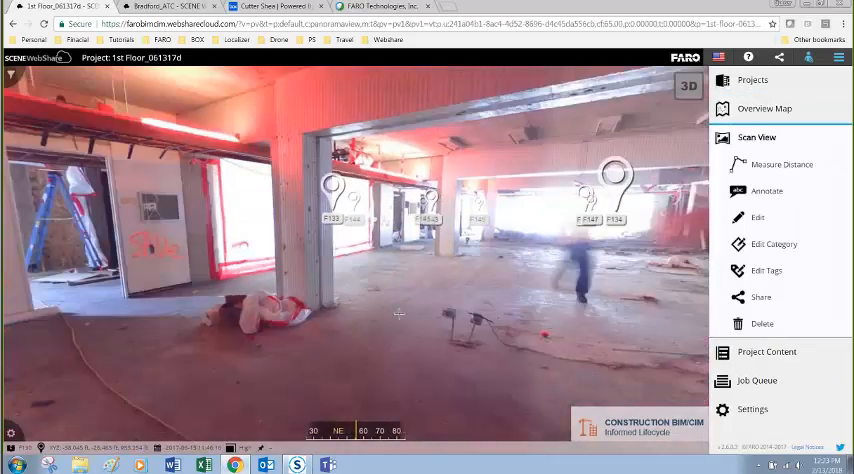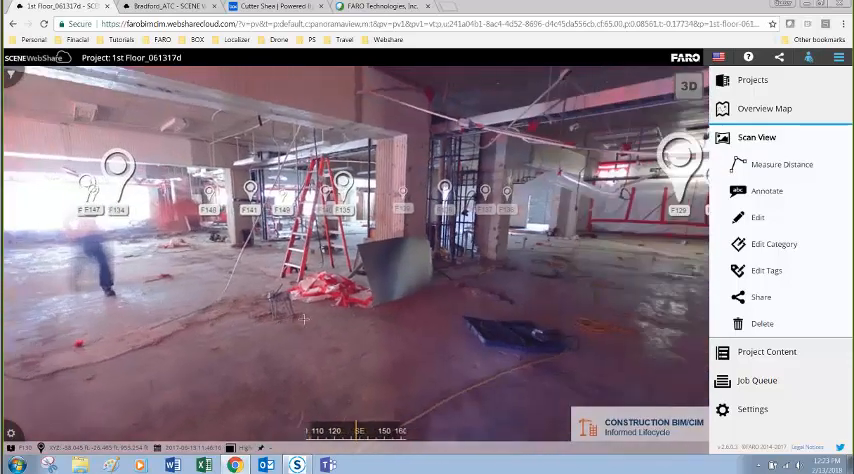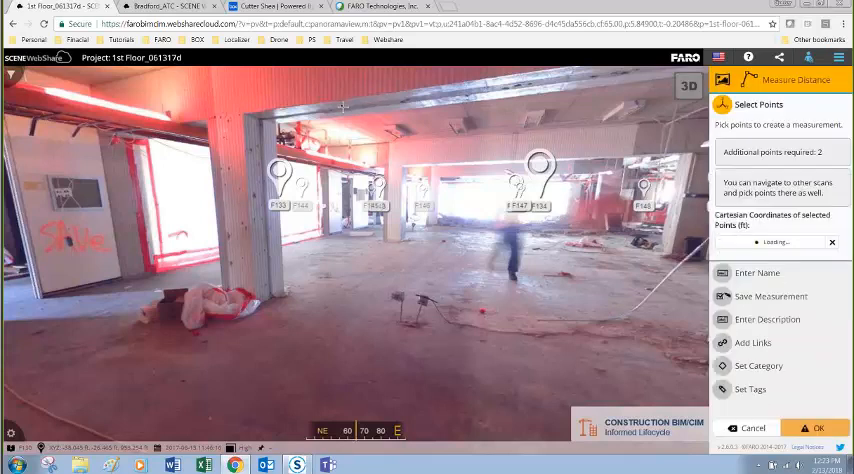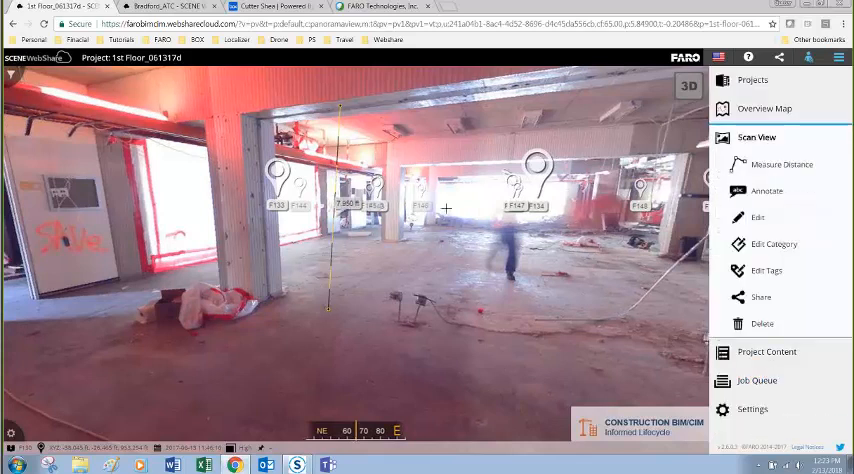And let's say for this hypothetical situation, the builder needs to install a refrigeration unit and they are unsure if the refrigeration unit is going to fit underneath these lower ceilings or fit through here. So the contractor or user can go to measure distance, click once up top, one more on the floor, hit OK, and then we get a straight line distance.